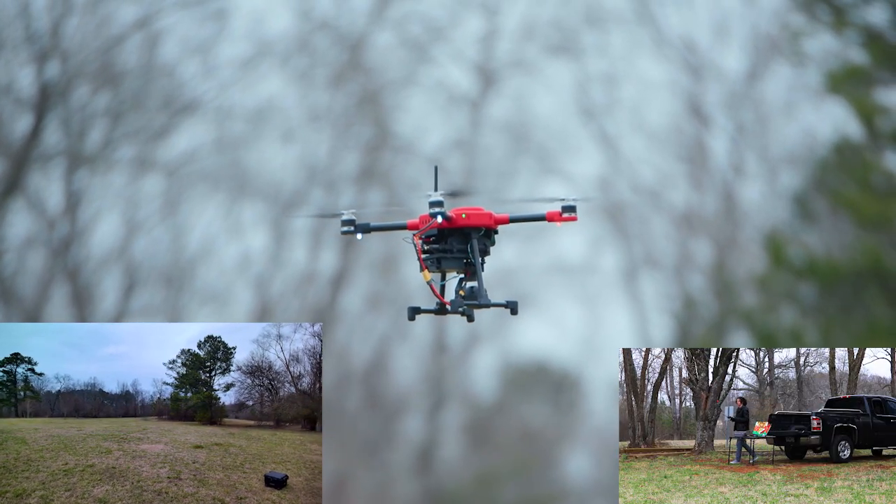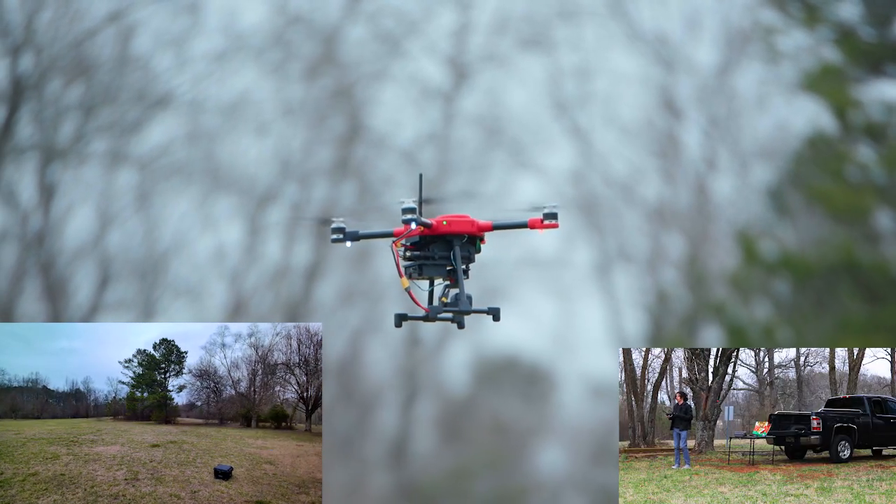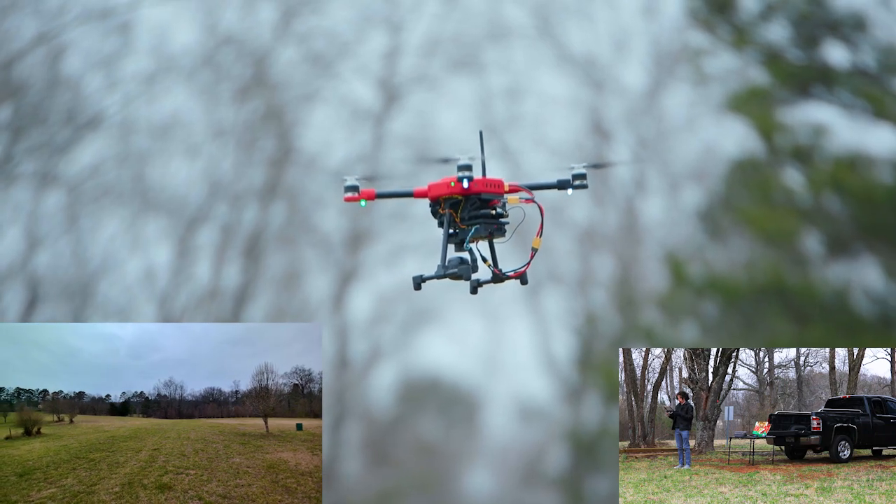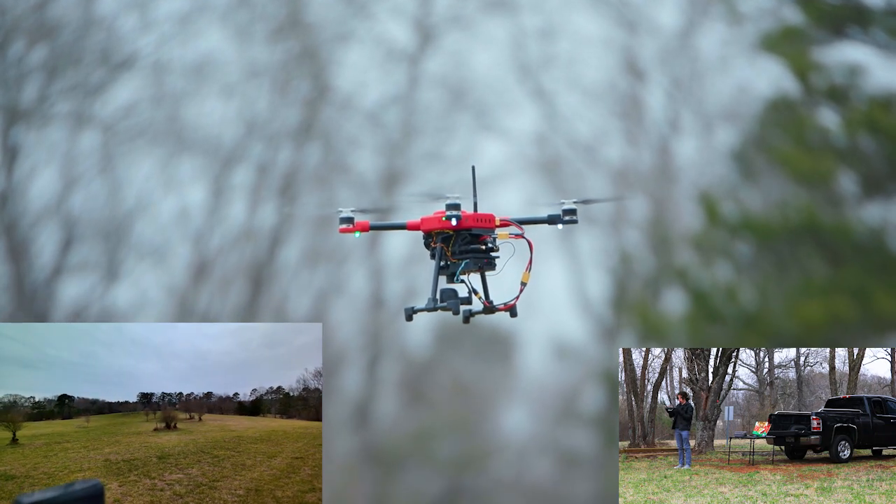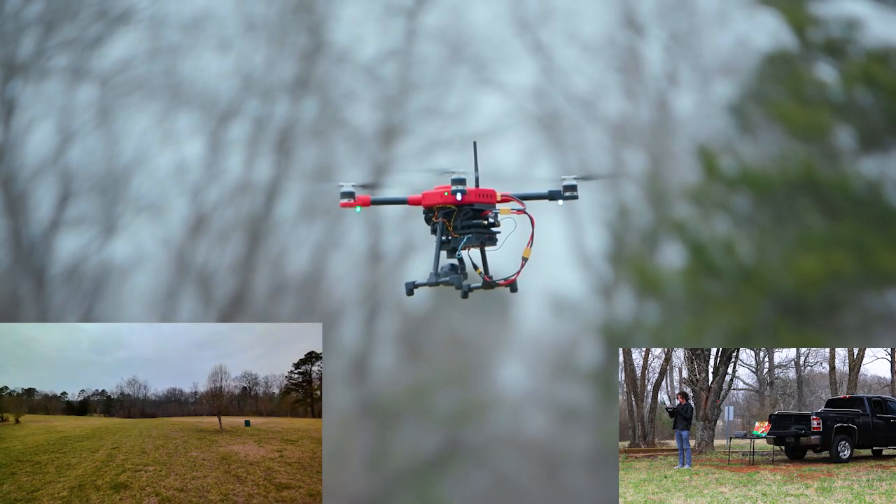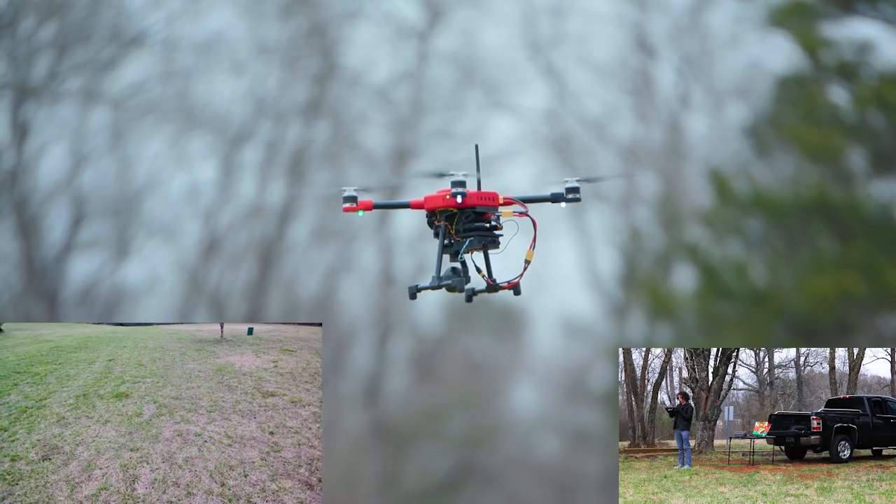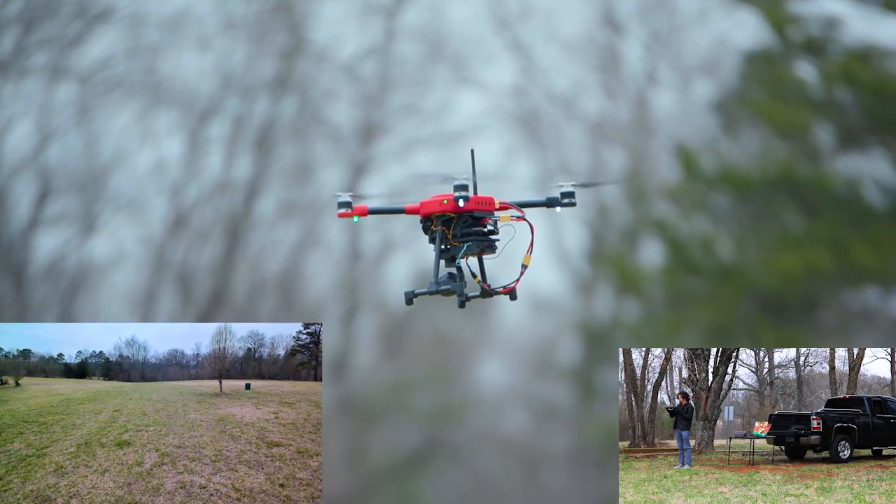That compass calibration did just what we needed. So I'm rotating. This is rotating the whole copter. Now I'm just rotating the gimbaled camera using the touchscreen input. And again, this is a thermal camera, but right now all we are testing out is the normal video camera, the normal video feed.